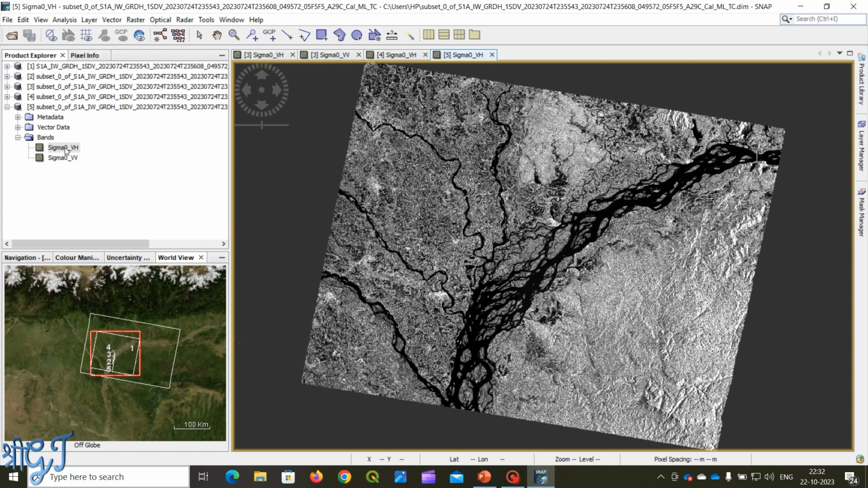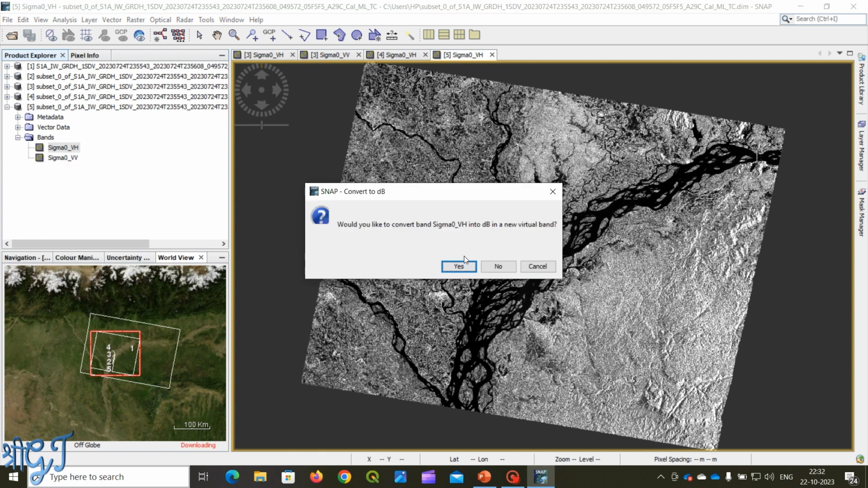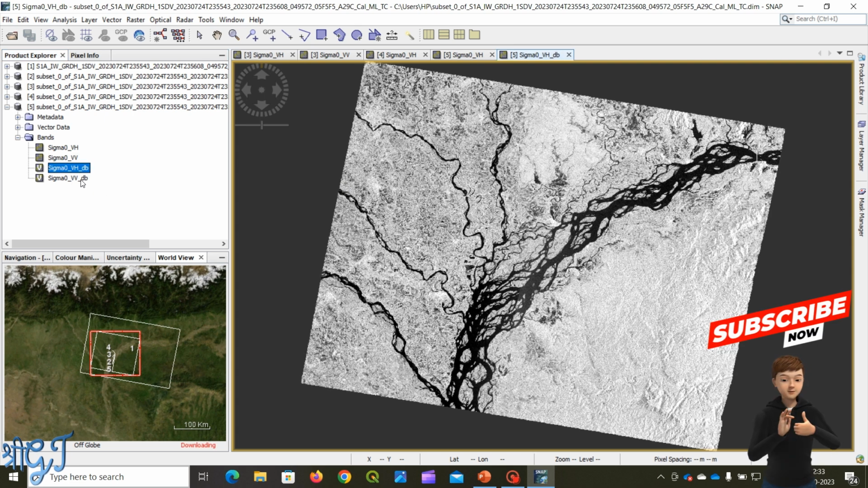After that we have to calculate the dB decibel value using this Sigma0. To calculate this, right click on Sigma0_VH, go to Linear to or from dB and click Yes. So one more band, Sigma0_VH_dB, is added. Similar process for the VV polarization. Now we have the decibel value, which is the backscatter recorded by the sensor. Now open these dB values and we can see the difference. VH has more feature detail as compared to VV.